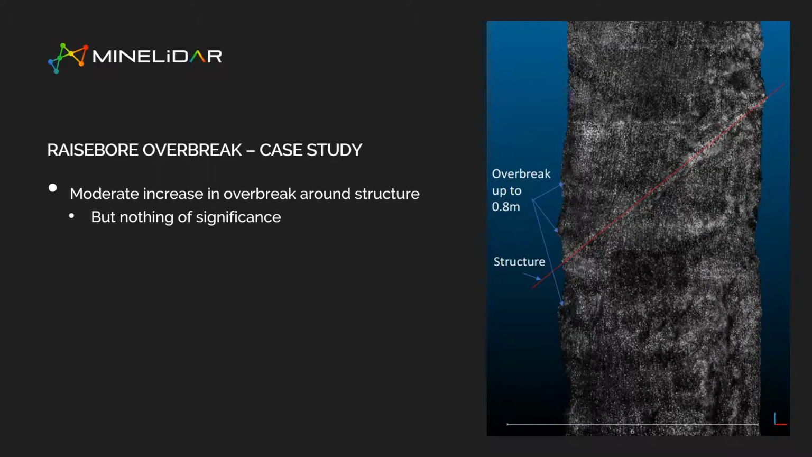So that doesn't show up very well. Looks much better on my screen. So look, I think the key thing to see here is this is where the actual structure came through, and basically there was no significant overbreak outside of the design. There was a couple of sections up to 0.8 of a metre larger than design, but they were fairly concentrated.